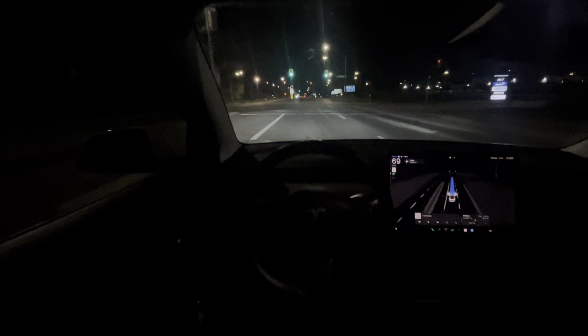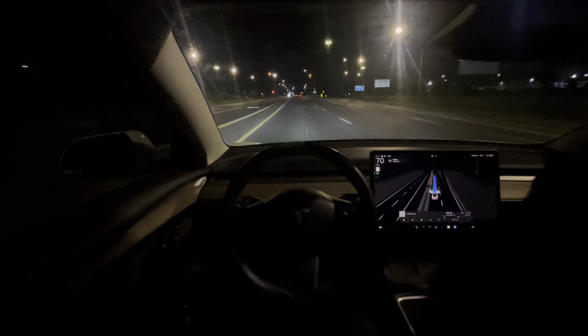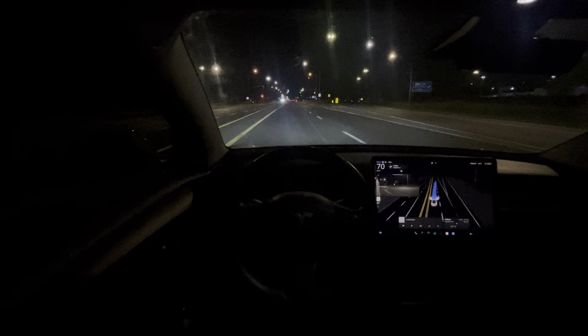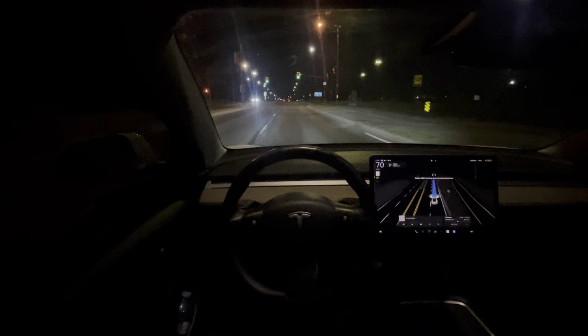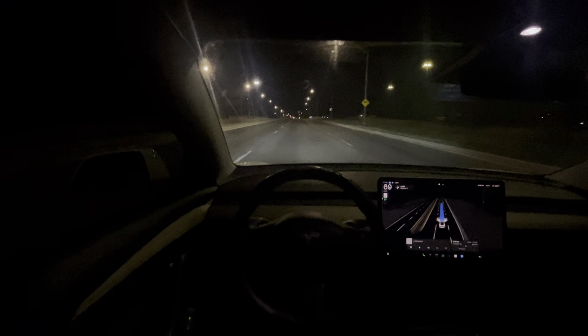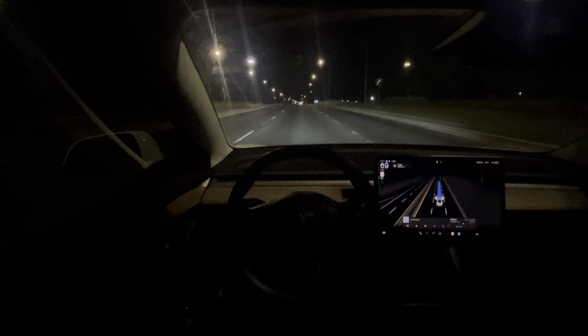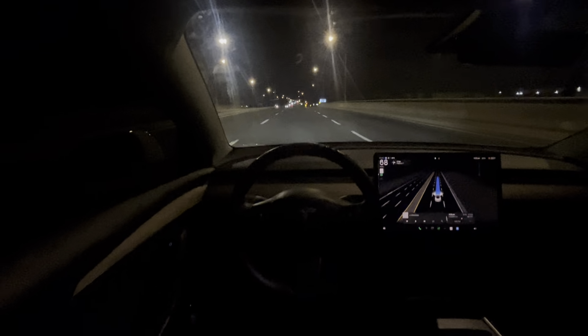It recognizes my eyes, so I could just look at the road. But right now, I think it's because of my camera, and it's just a little too dark, so the interior camera can't recognize my eyes. But in your case, if you're just driving without recording anything, you should be fine. I think it's my camera on my head that's making it not recognize me.